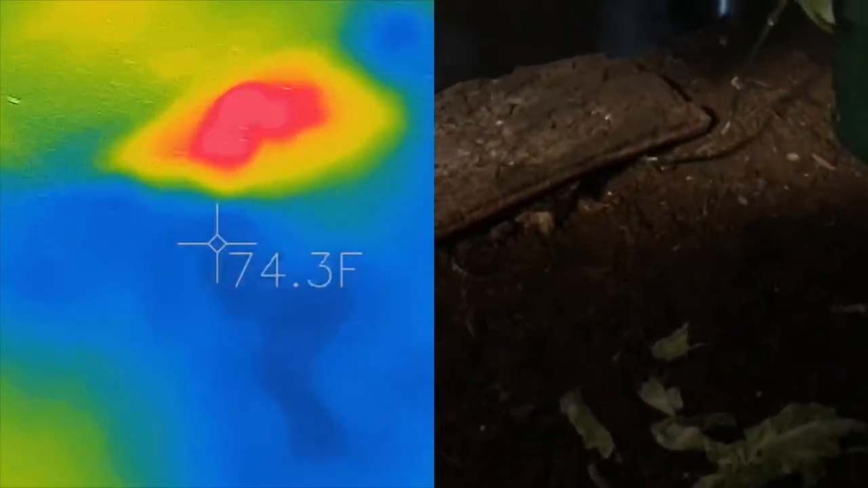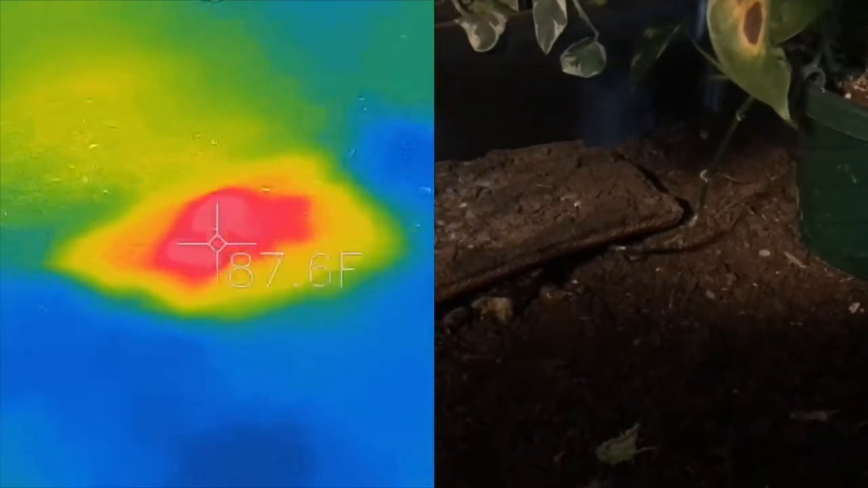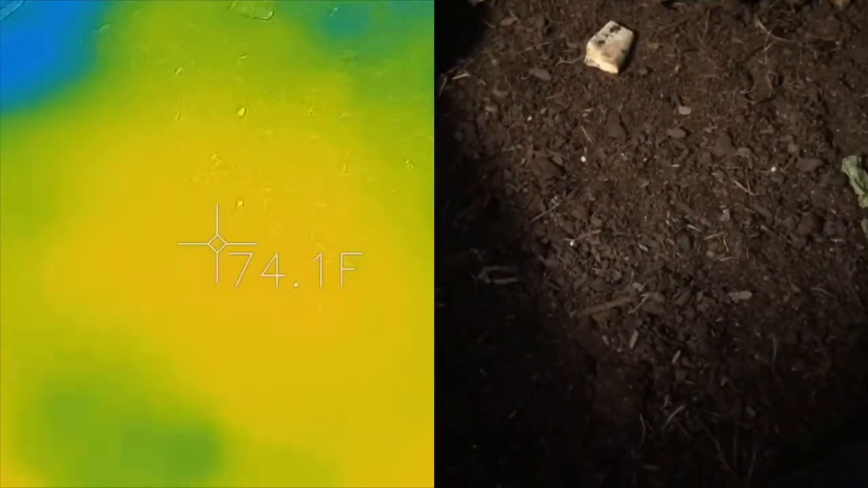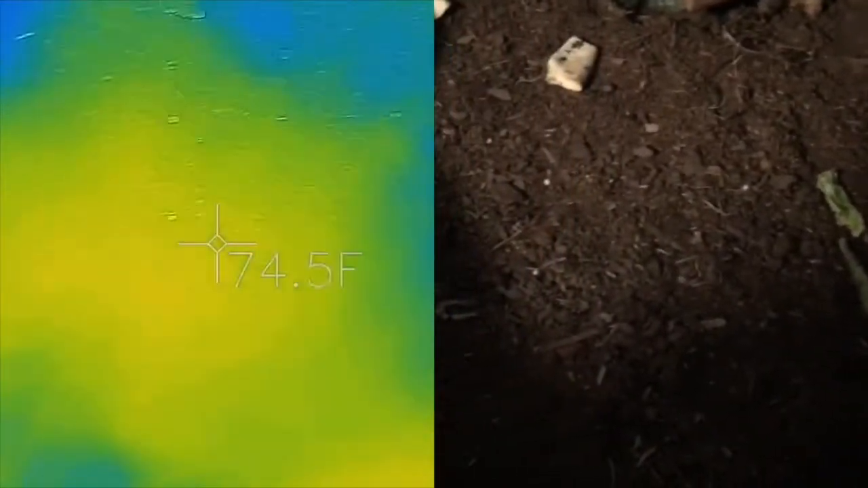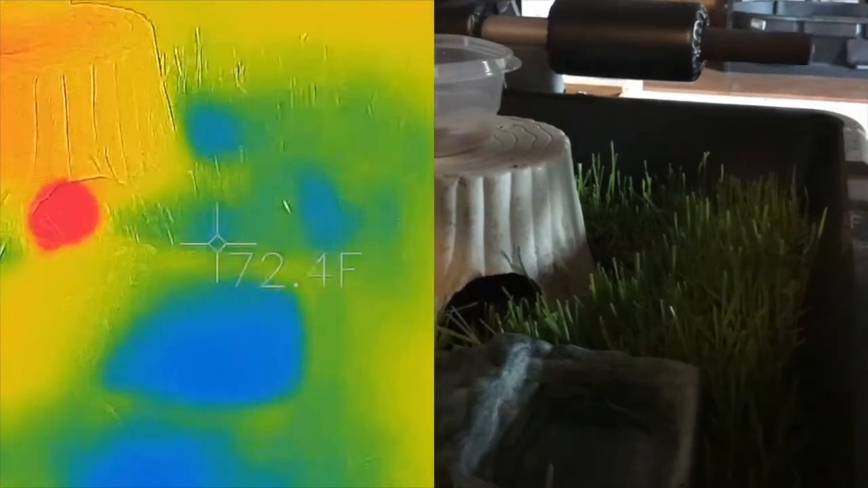And if we move over here, the female pancake tortoise, she's right down there, you can kind of see her. And she's modulating within the 80-degree ranges. And you can also note that even though I use a ceramic heater on her, the substrate hasn't retained much more warmth here than it has over here. There's not a significant difference. And of course, Rigel's in his little stump. Rigel's my male Indian star tortoise.